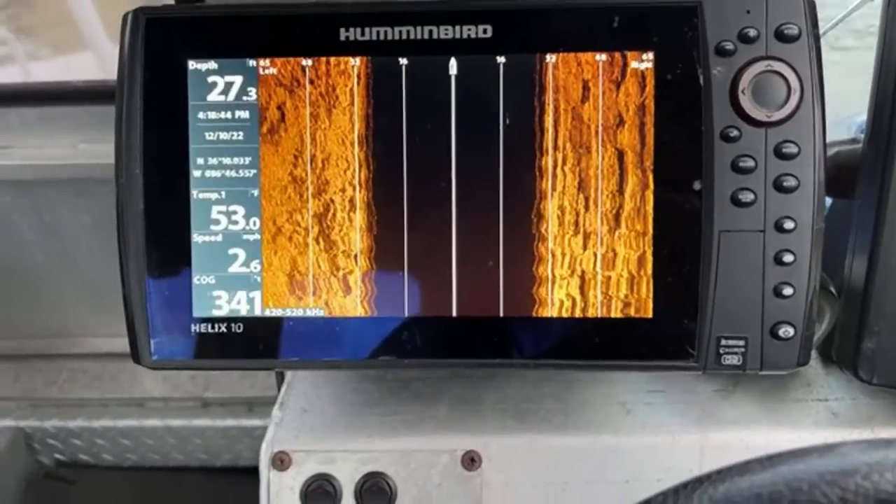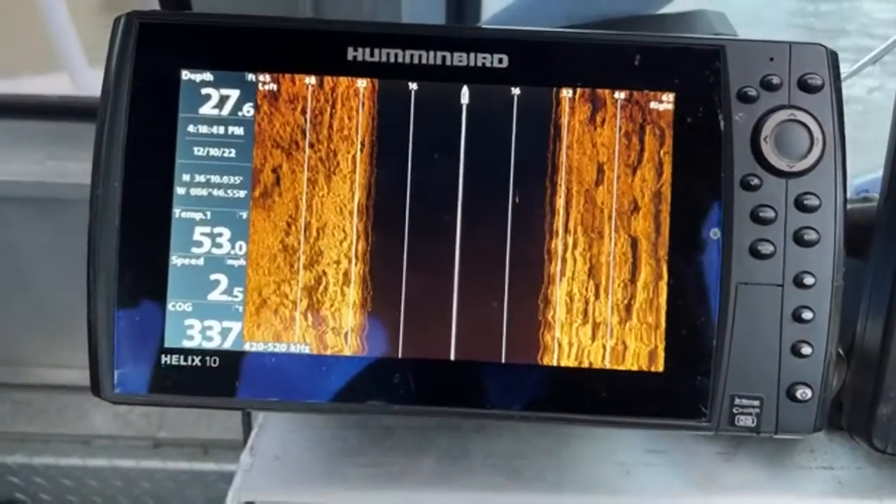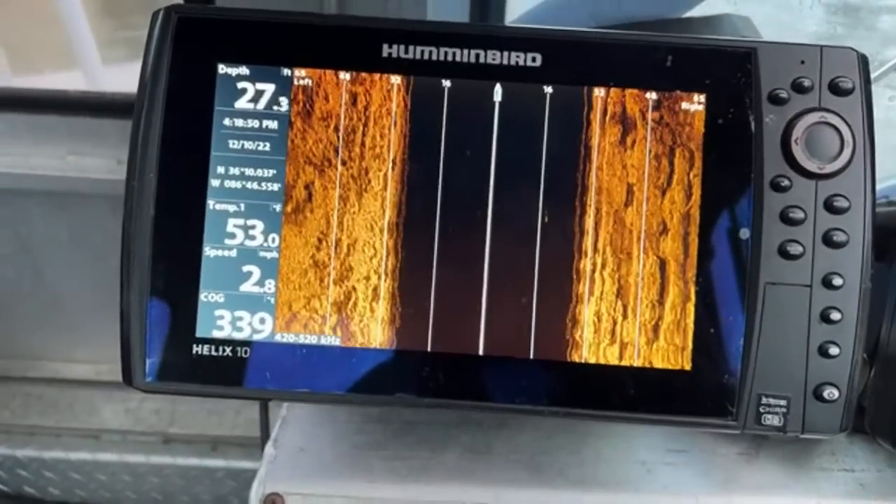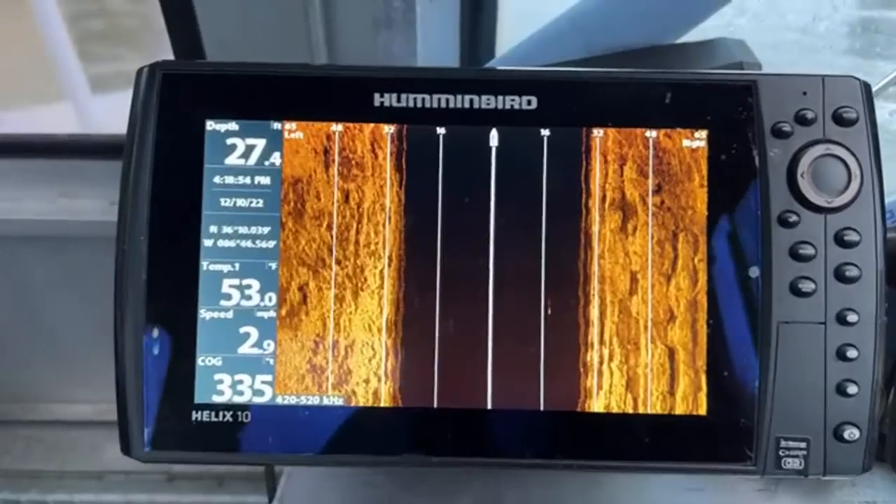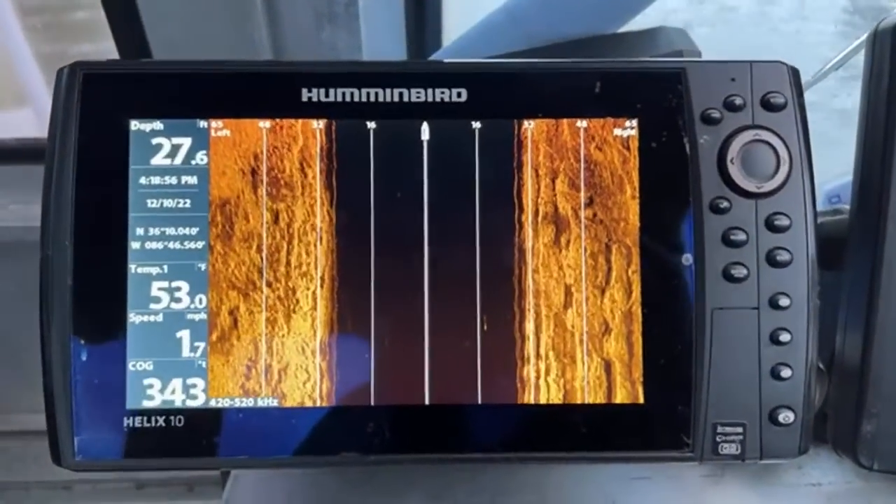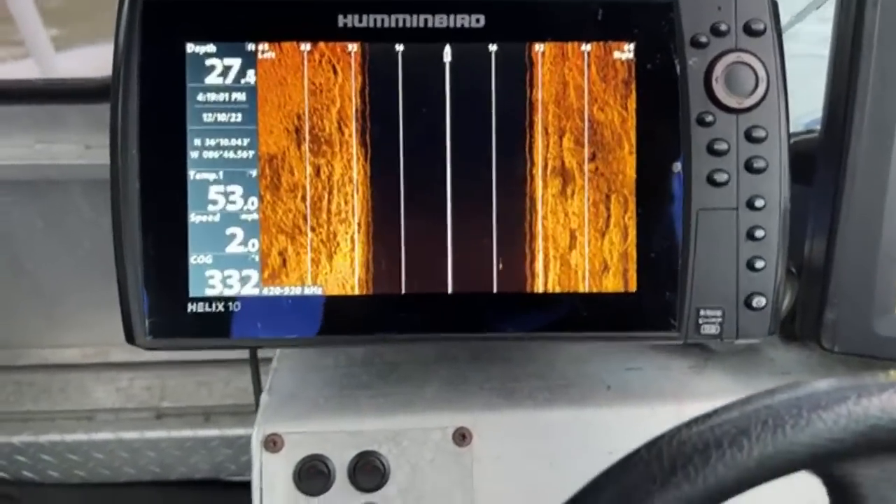Somebody wants to know what COG stands for. COG: course over ground. Speed, direction. That's pretty much your bearing. Yes, a couple things. I guess that's what I could have looked at earlier when I said south.